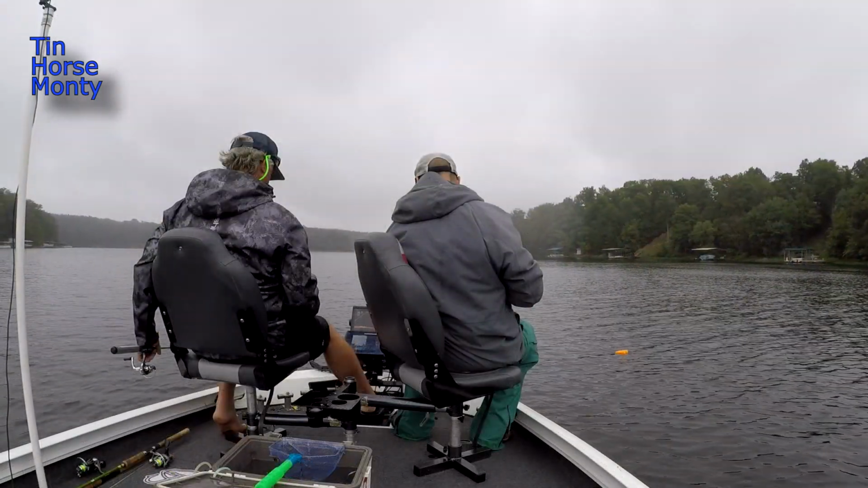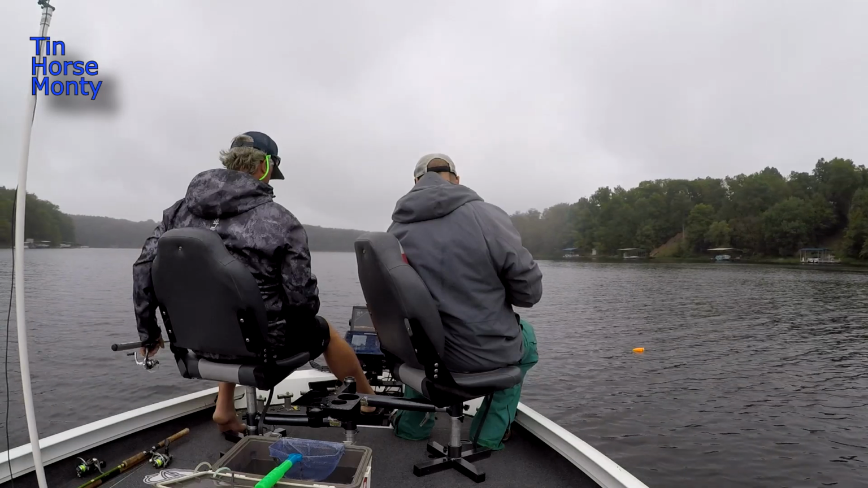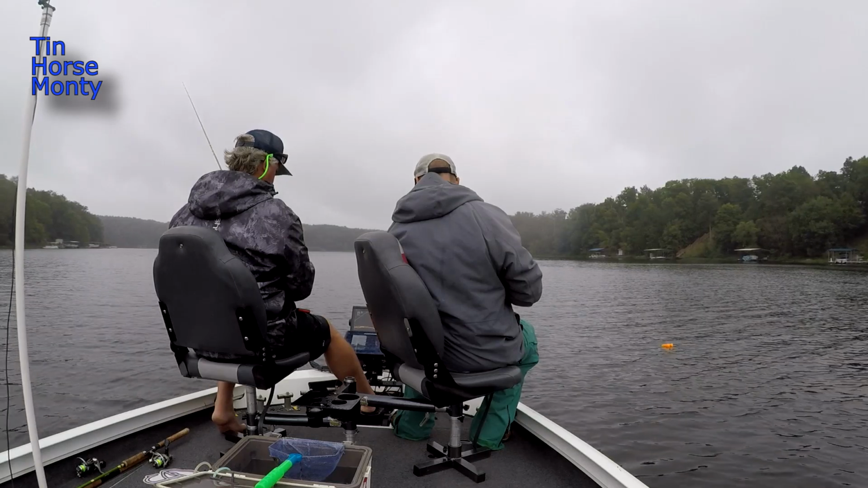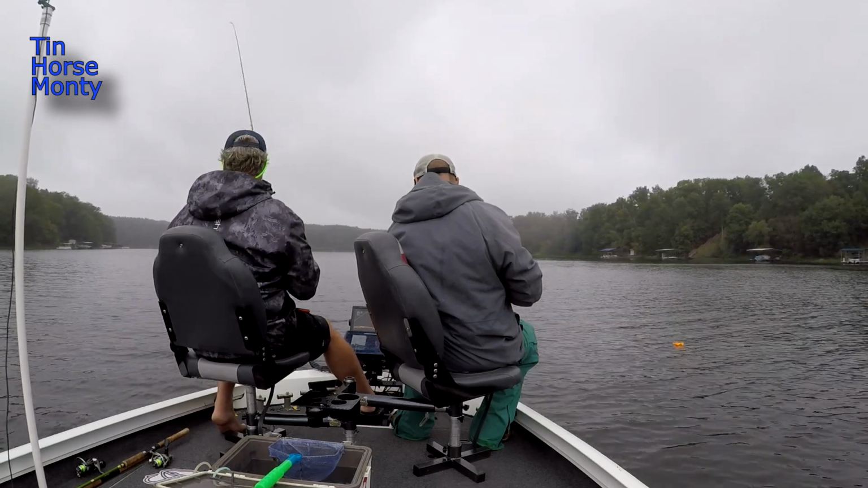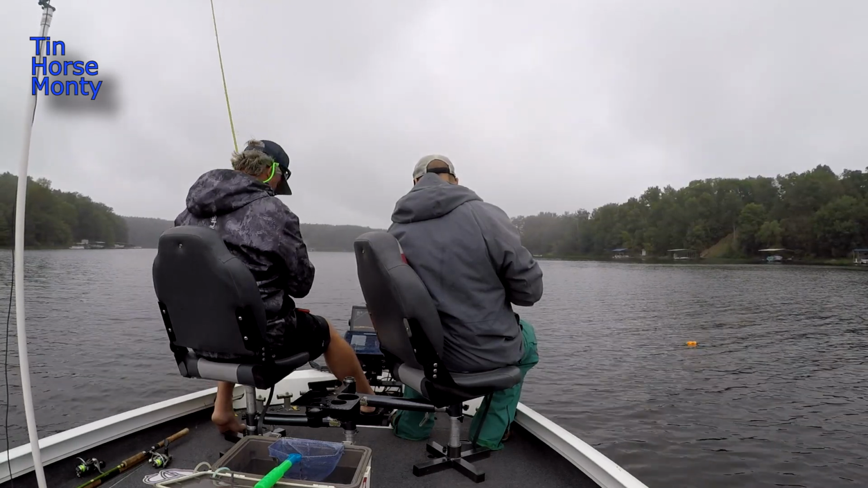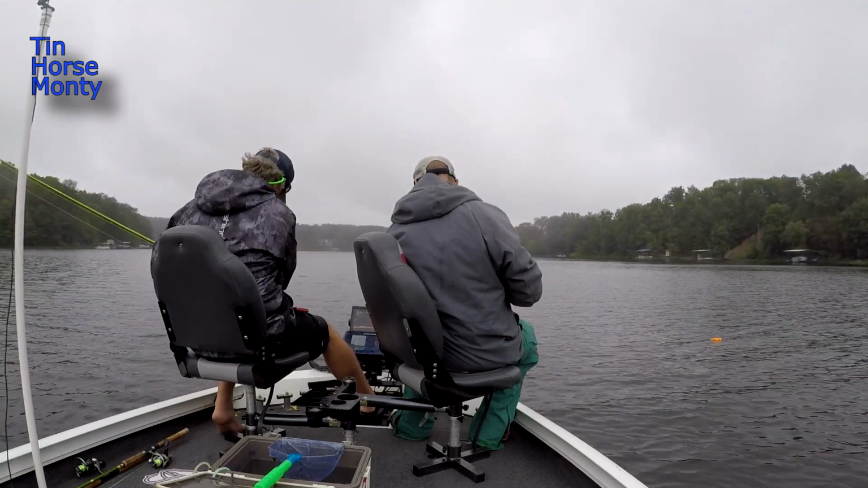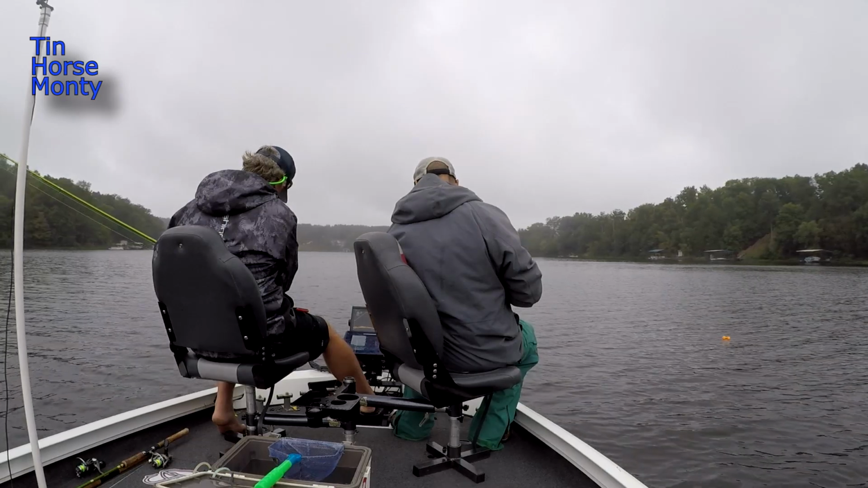And after that, it's just a matter of baiting up your crappie rod with a split shot rig. He uses live bait, live minnows, and flipping it up there and watching it fall through the screen and seeing how the fish react. Pretty amazing.